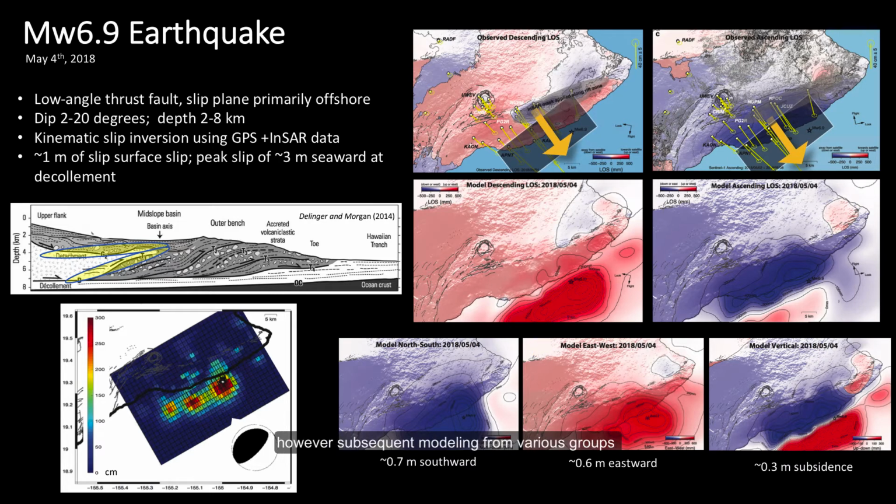However, subsequent modeling from various groups infer that the dip of the fault plane is somewhere between 2 and 20 degrees at depths ranging from 2 to 8 kilometers, spanning really a group of detachment faults above the basal décollement between Kilauea and the old ocean floor. Now, a reason for the large uncertainty in the earthquake source can be attributed to the offshore location of this event. It's just that the deformation primarily occurred offshore, so it's really harder to constrain the earthquake source.